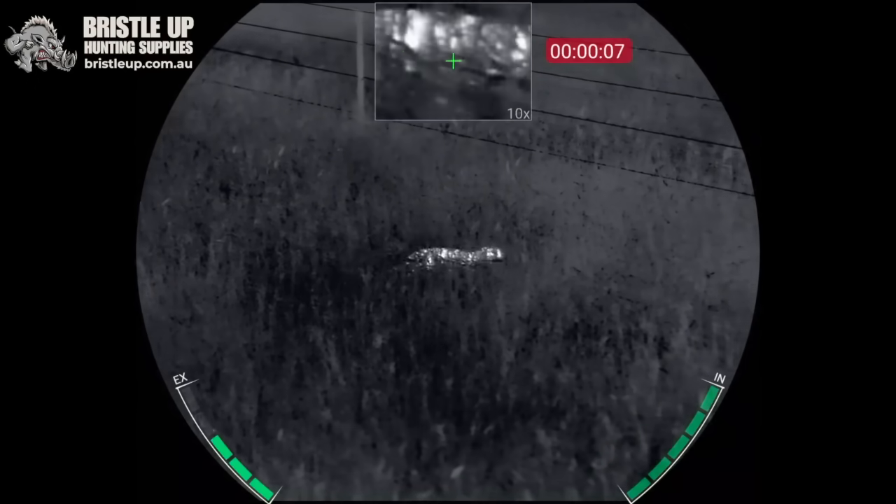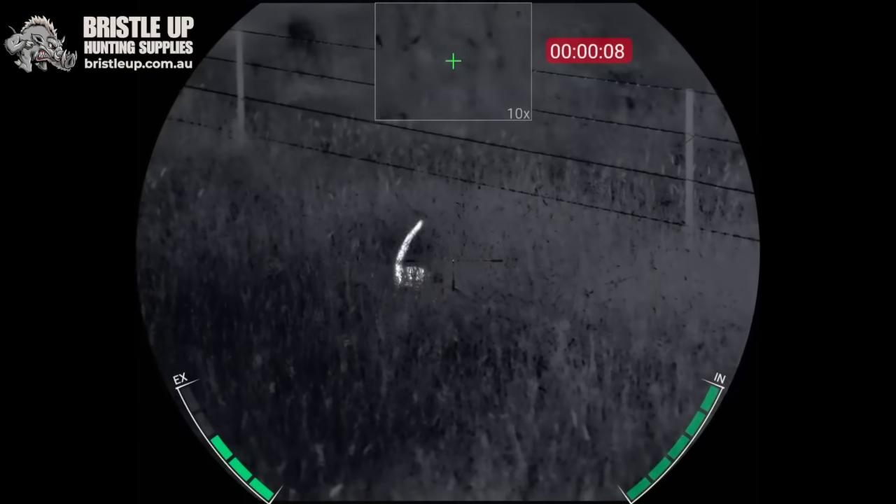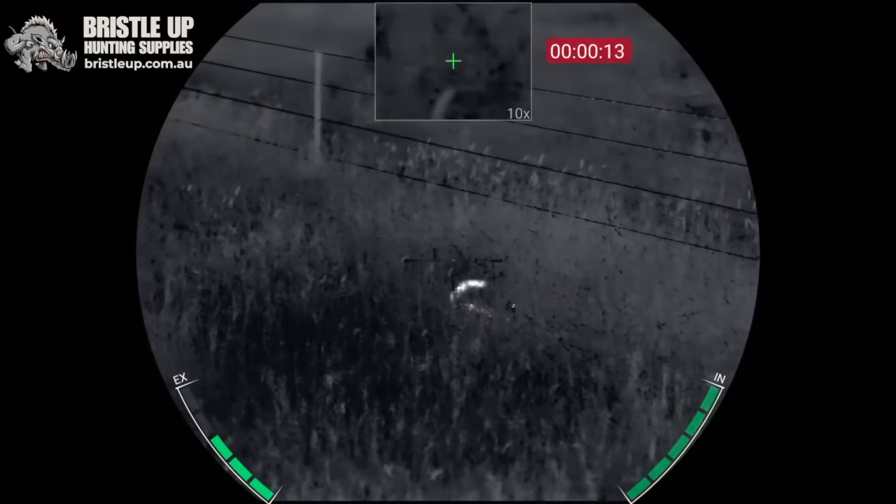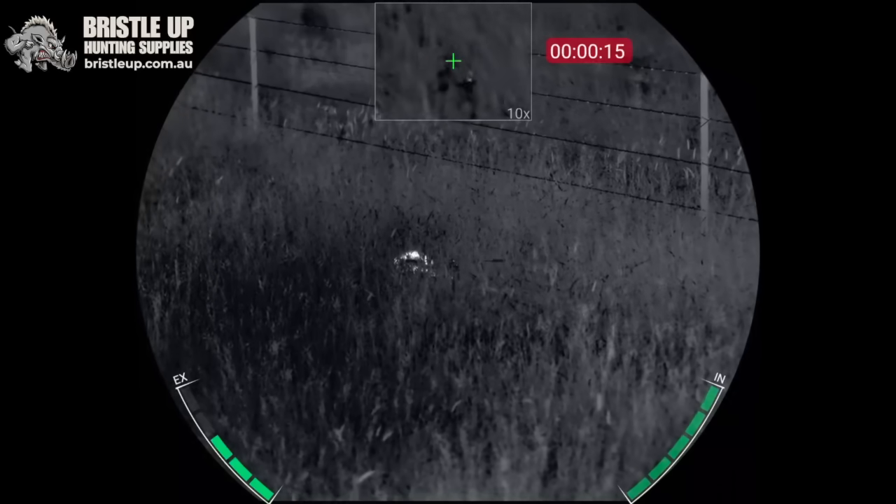Kitty! Look at that. Second cat for this rifle.